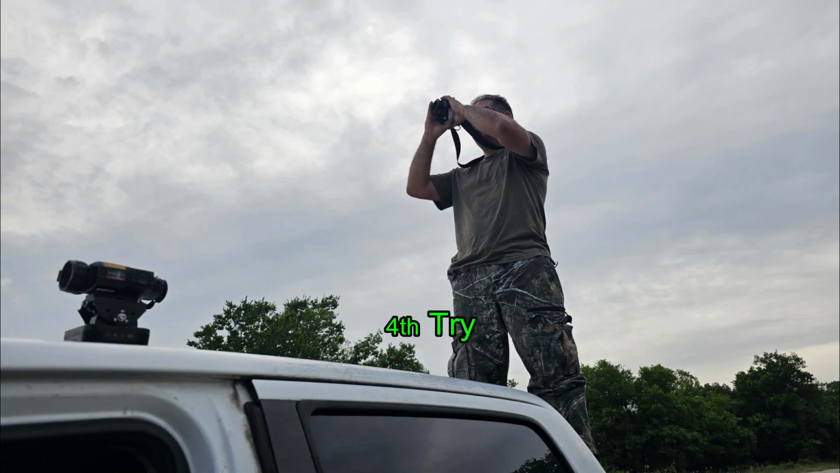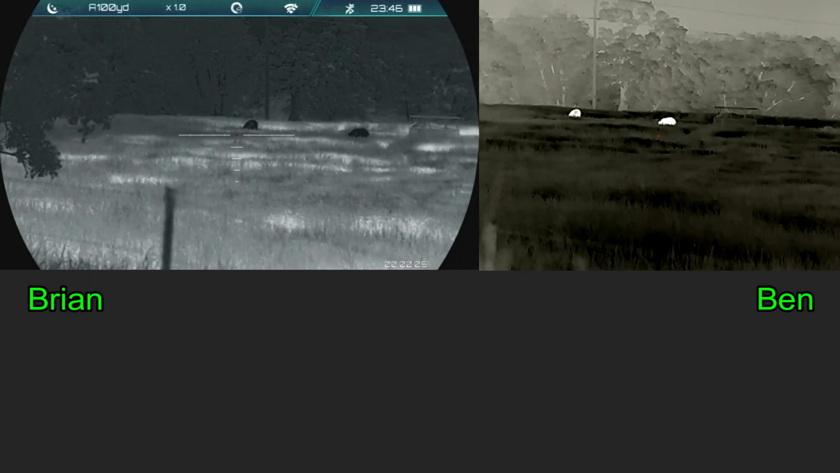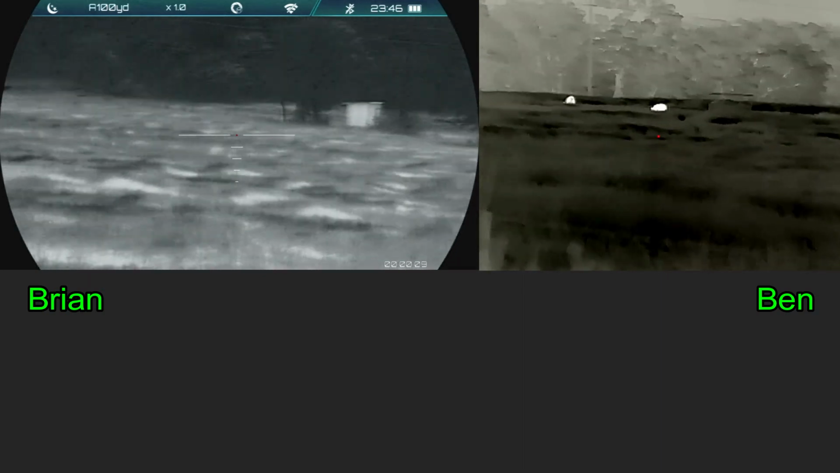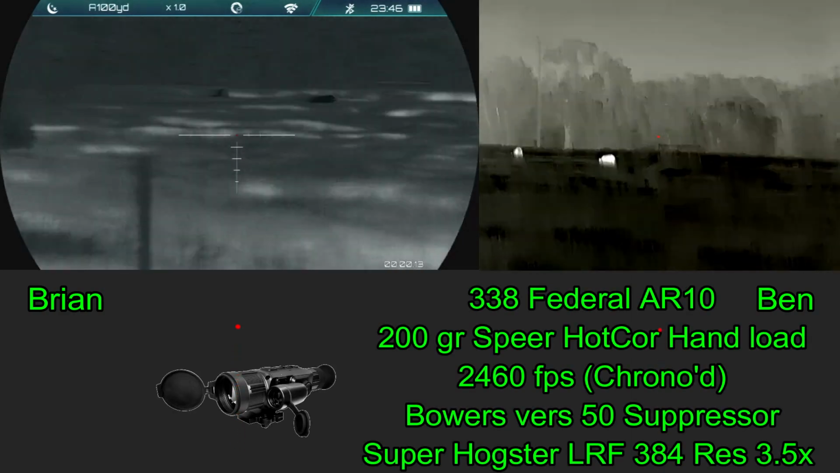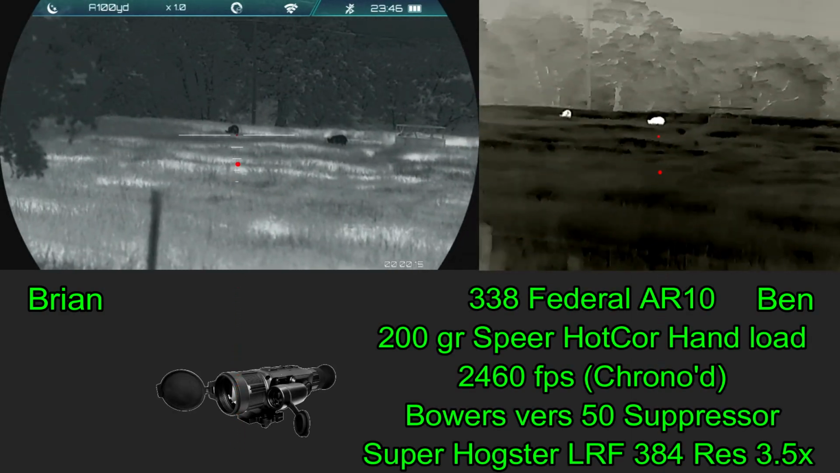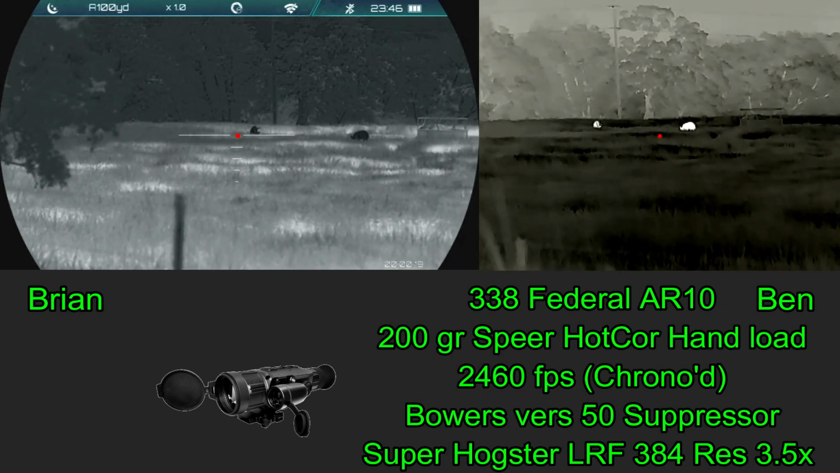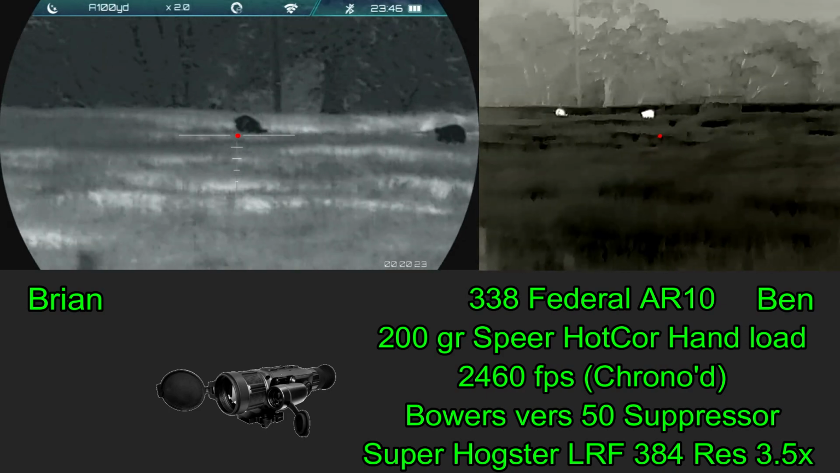Now this was our fourth attempt going after this boar, and we didn't have any luck. We ended up moving on to other properties and came across a small sounder of hogs. Looks like we've got two sows there on the left, and off to the right we've got all of their shoats. For this hunt, Ben's shooting a .338 Federal AR-10 with 200 grain Spear Hot-Cor hand-loaded ammunition. That has also been chronographed this morning at the range at 2,460 feet per second.